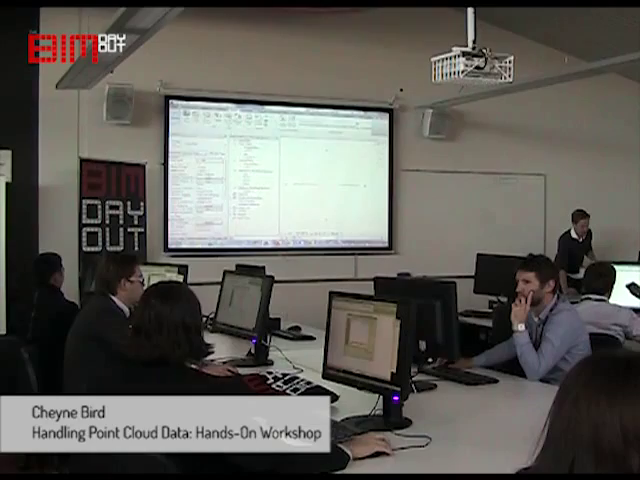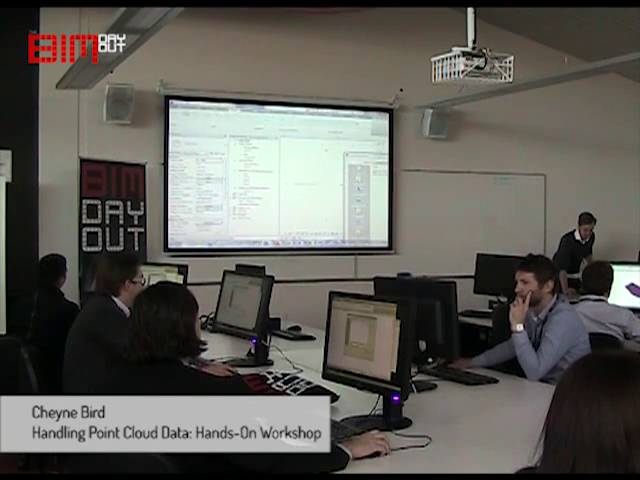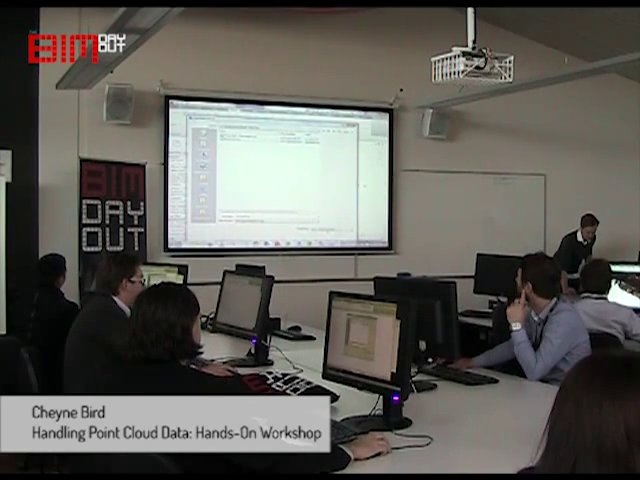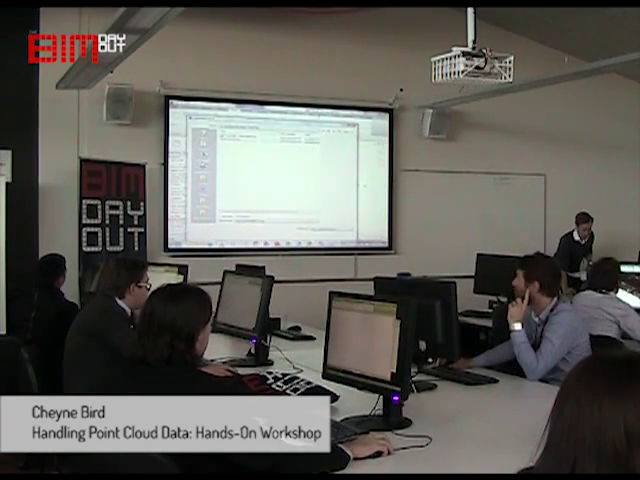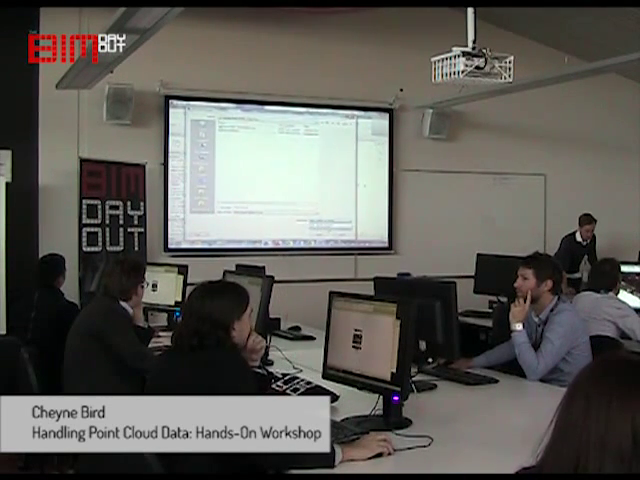If I go up the top here, under the Insert tab, under Link, we've got Point Cloud. And you just select RCP. You see at the bottom, we've only got two things I can bring in. I've got Auto Center, Origin, or by shared coordinates.